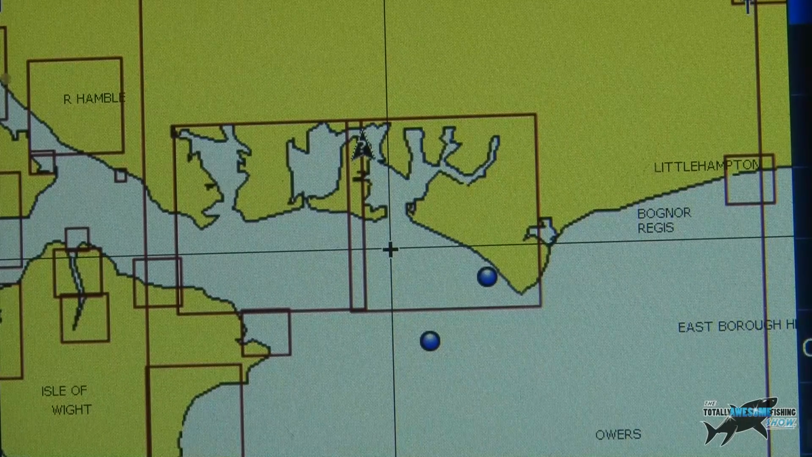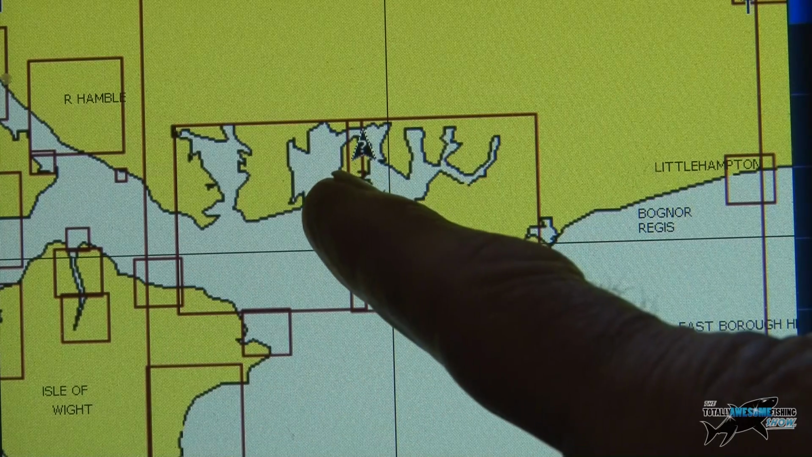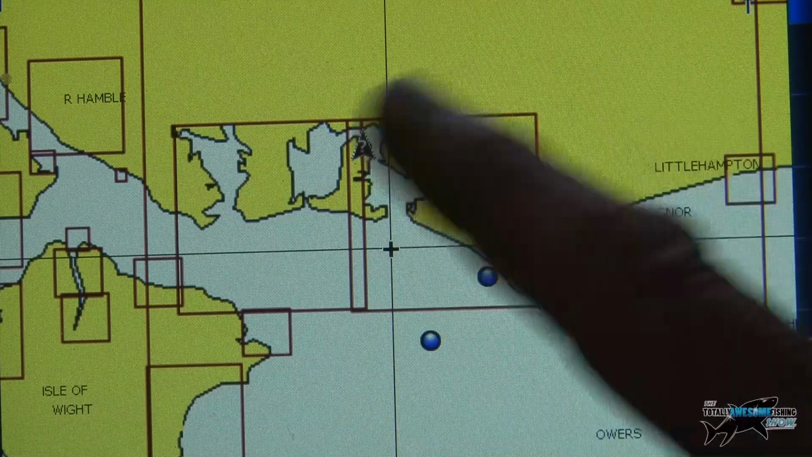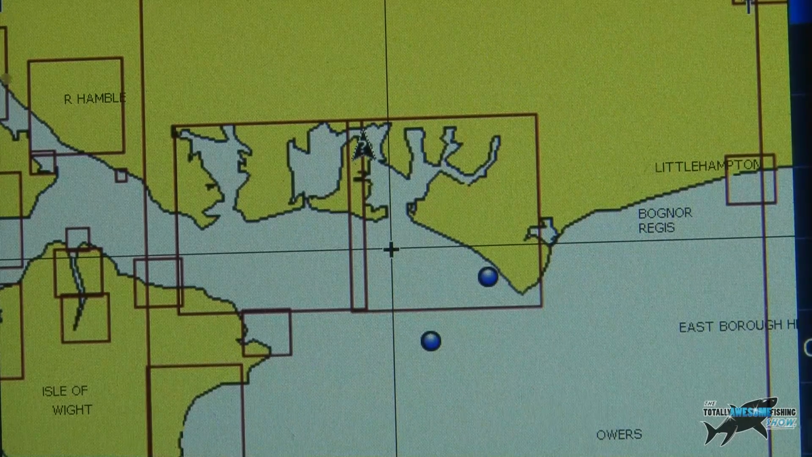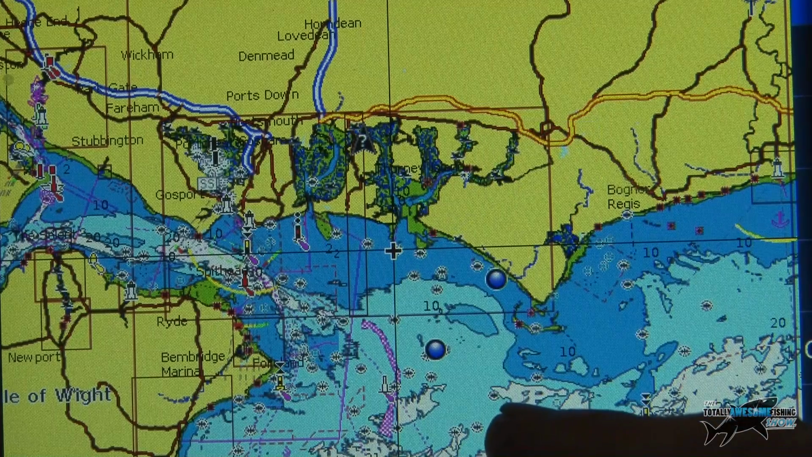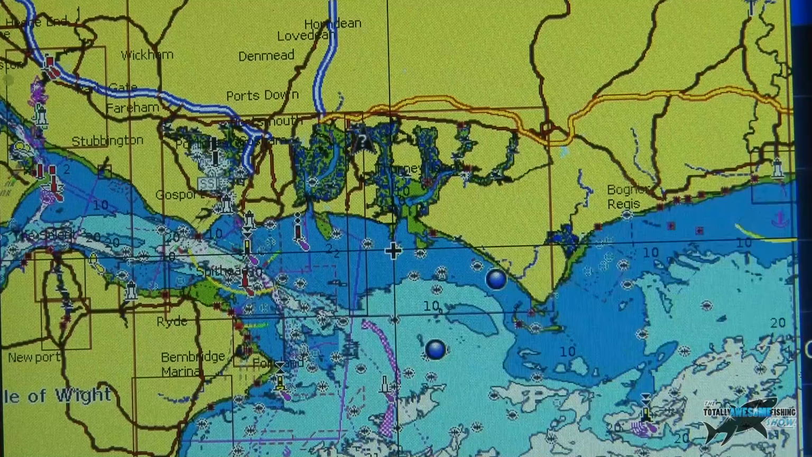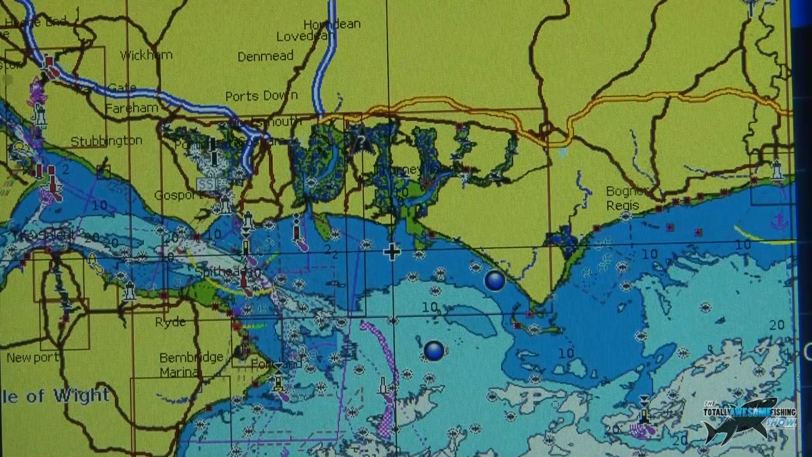Now, here is the Isle of Wight, as you hopefully can see. There's Hayling Island, there is Selsey Bill. Now, this is how the chart card originally comes when you put it in there. But if you zoom in, look at the amount of information that this platinum chart card comes with. Absolutely everything, more than you could shake a stick at. So I thought I'm going to keep this card in here and then take a look at the mark that I could see on the charts.